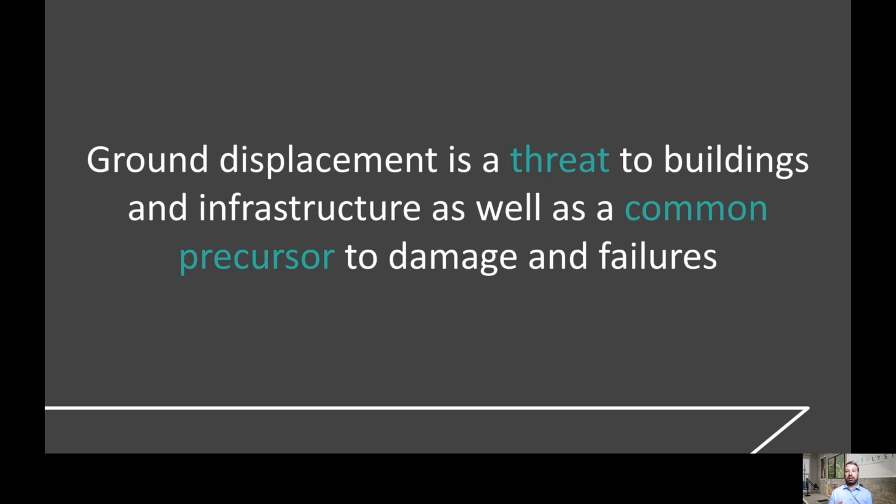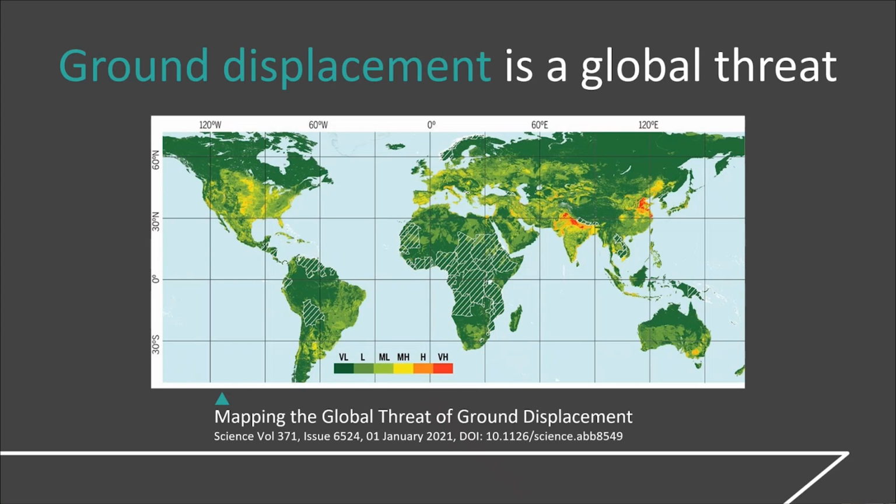The amount of ground movement that can ultimately result in damage or failure to infrastructure and buildings can often be measured on the order of millimeters or centimeters. Now, this is not a localized phenomenon. This is an issue that is global in its potential impact. As you can see by this map here, there's a variety of locations all throughout the world, particularly in North America, Europe, throughout Asia and parts of South America, where there's a very high risk of potential subsidence activities that need to be monitored.